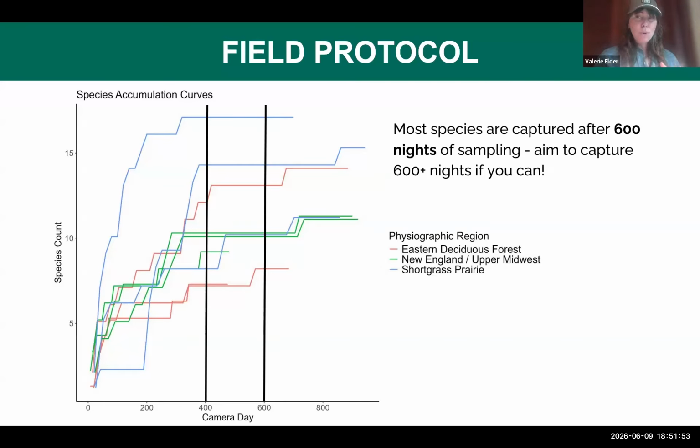That September through October timeframe was selected mostly because we can get out in the field in most places in our country during that time frame. There's not a lot of snow, it's not too hot, and it does coincide with the academic calendar. But the 400 to 600 night rule is to really try to capture as many species as possible during the project.